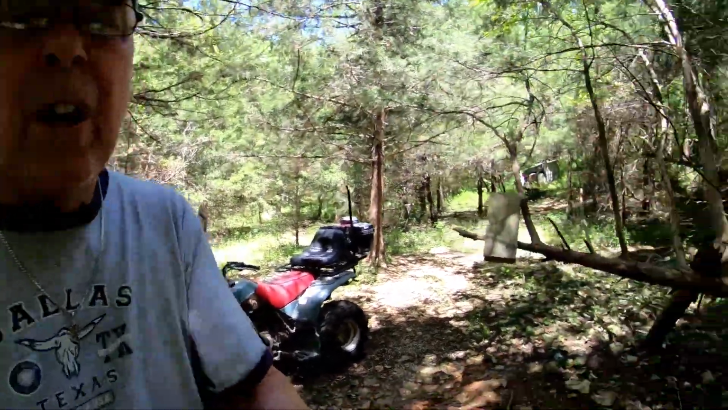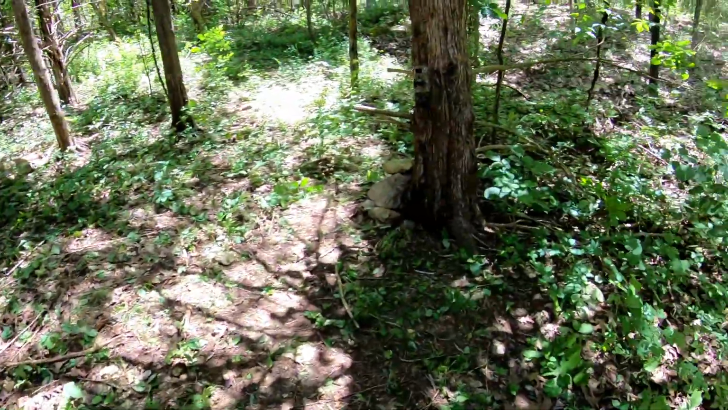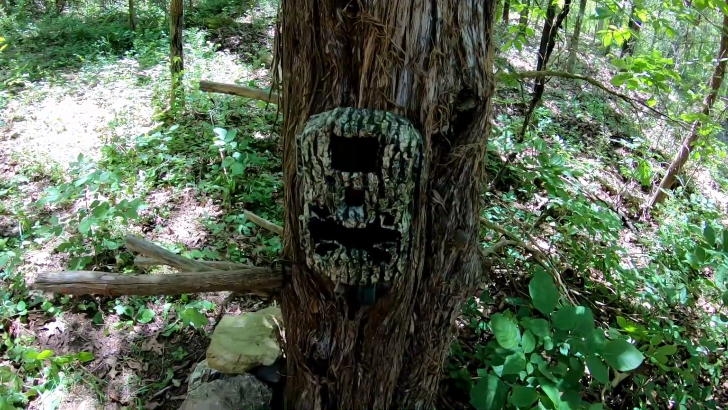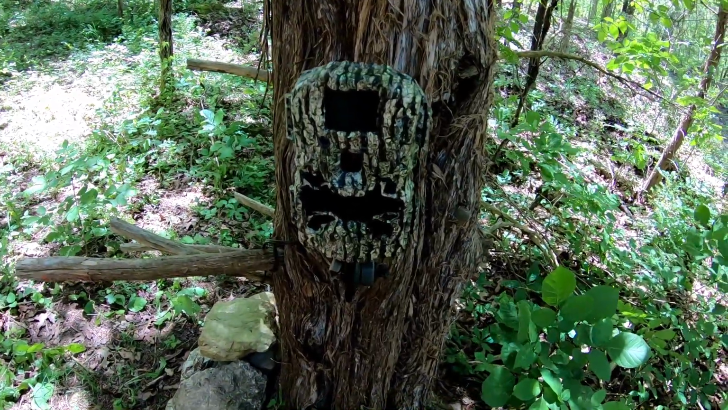So, thought it was time to put the trail camera out again. So this is my Stealth brand trail camera. Had it for several years now. It does great for the trail camera videos.